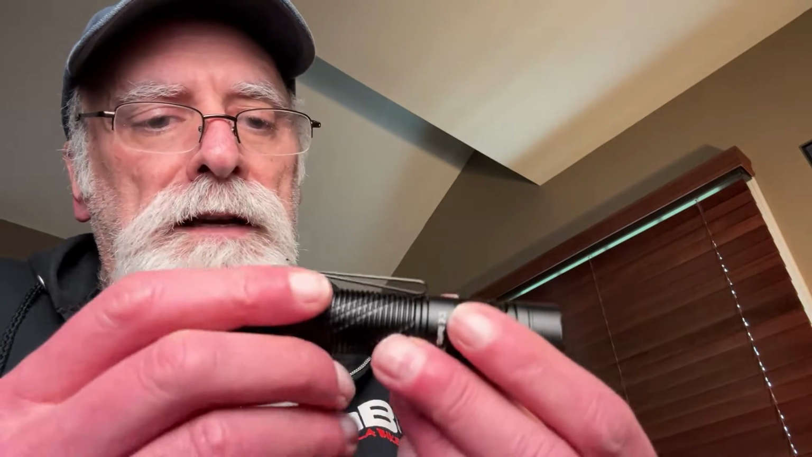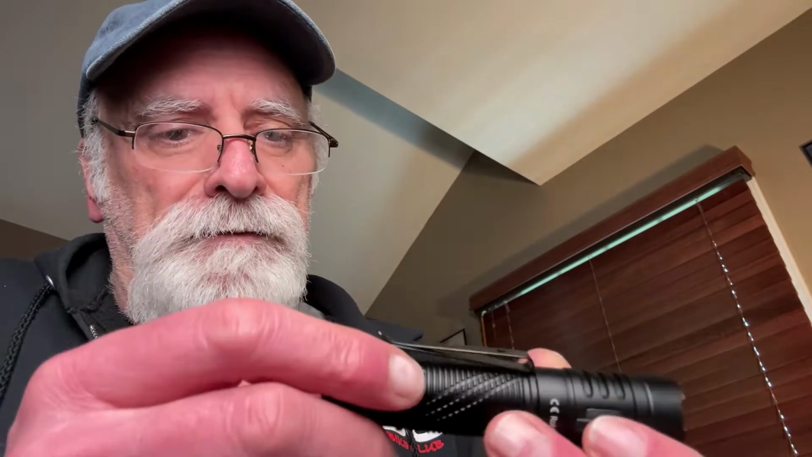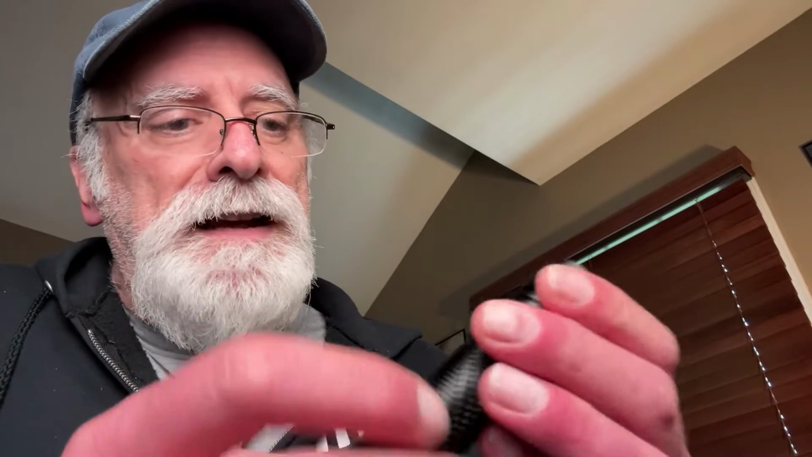It's got a double-ended clip on here, so you could hook it onto your cap if you want to, like this. You could put it in your Levi's if you want. Just drop it into a deep pocket. It's a nice little flashlight.